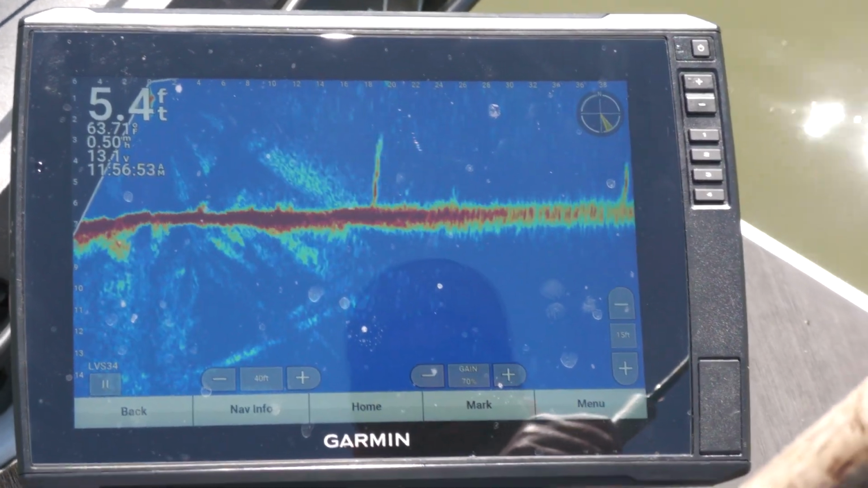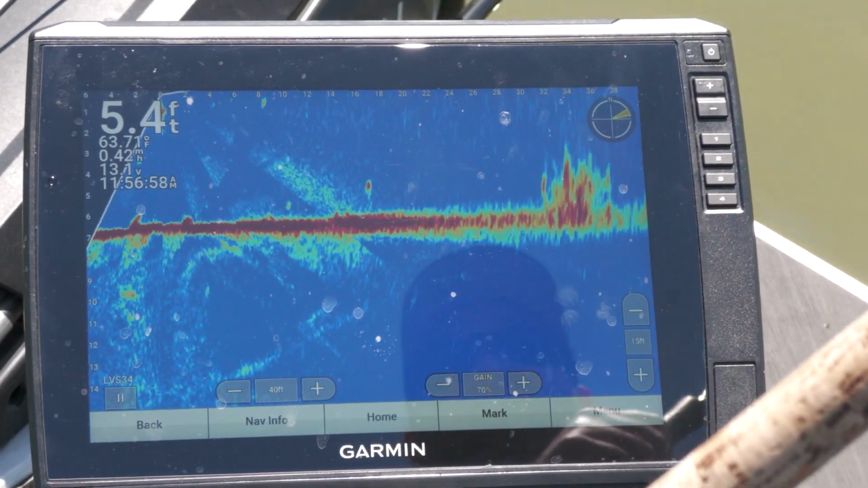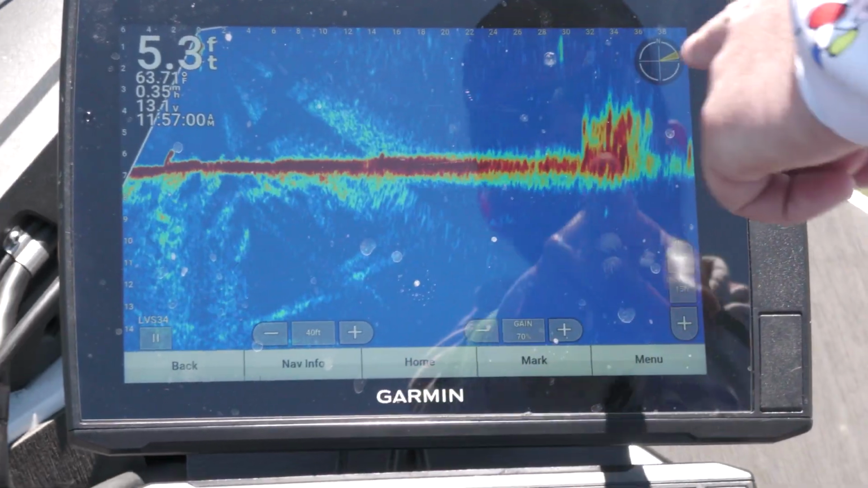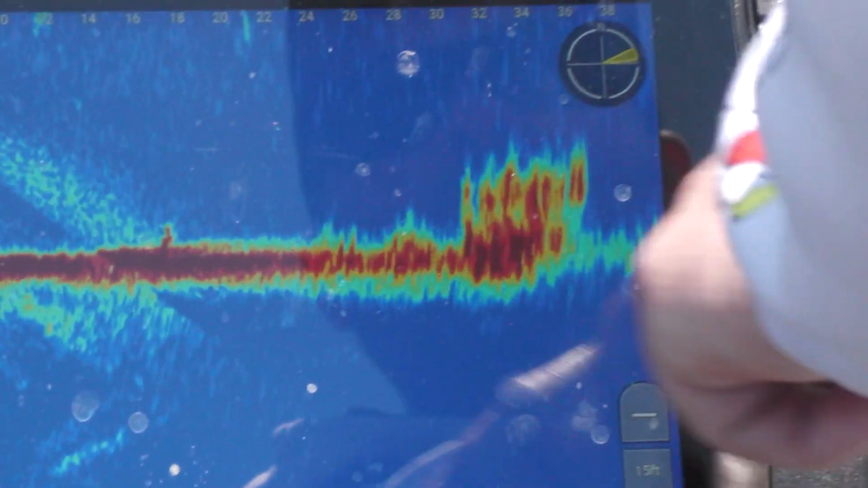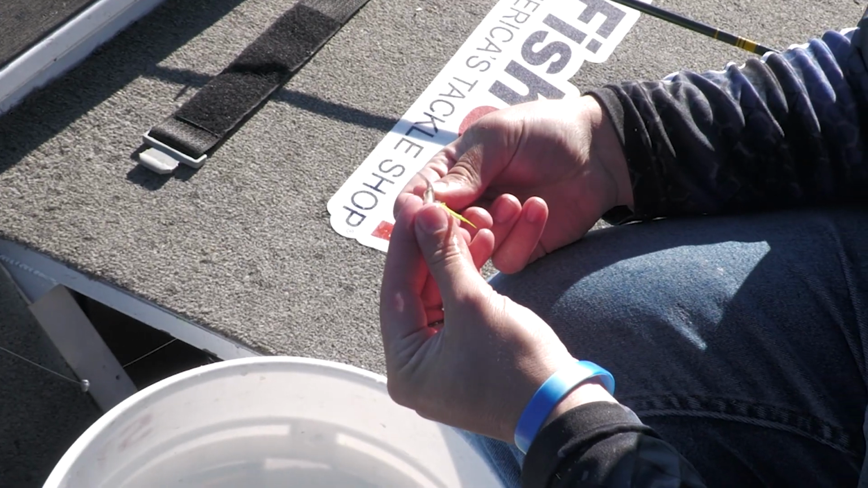I'm just scanning, looking back and forth to see if I see any more piles or any fish laying. There's a pile right there. That's a good pile, and I can see fish right on top. There's a good fish. There's a good fish. I'm going to re-rig with a minnow and try to get back on them.